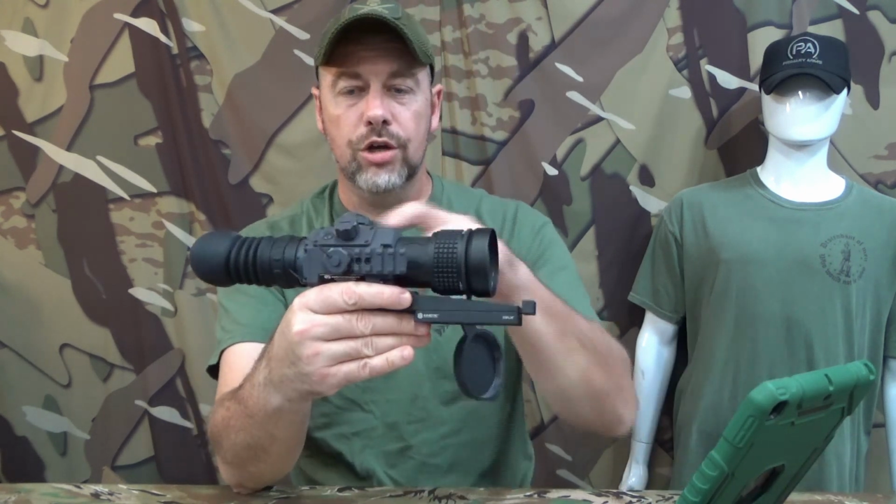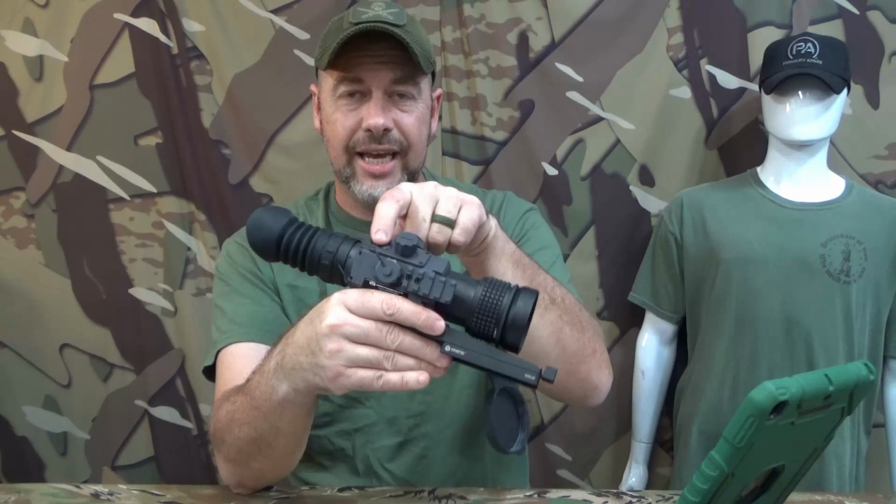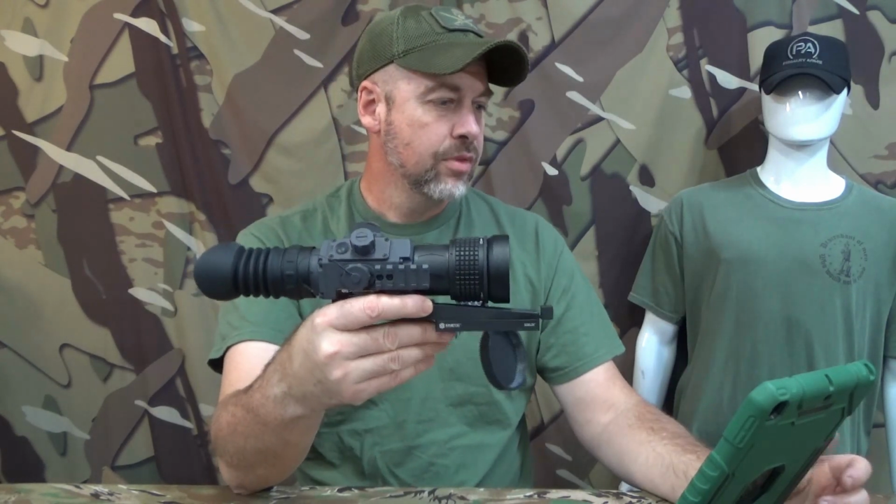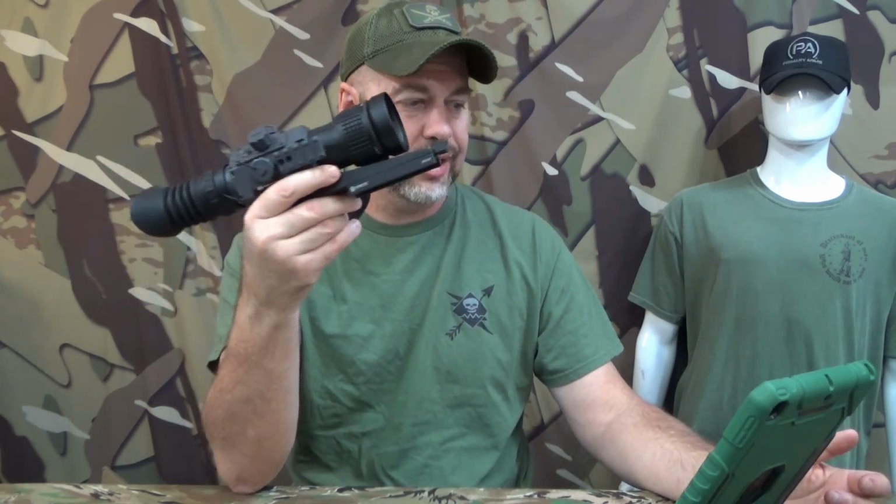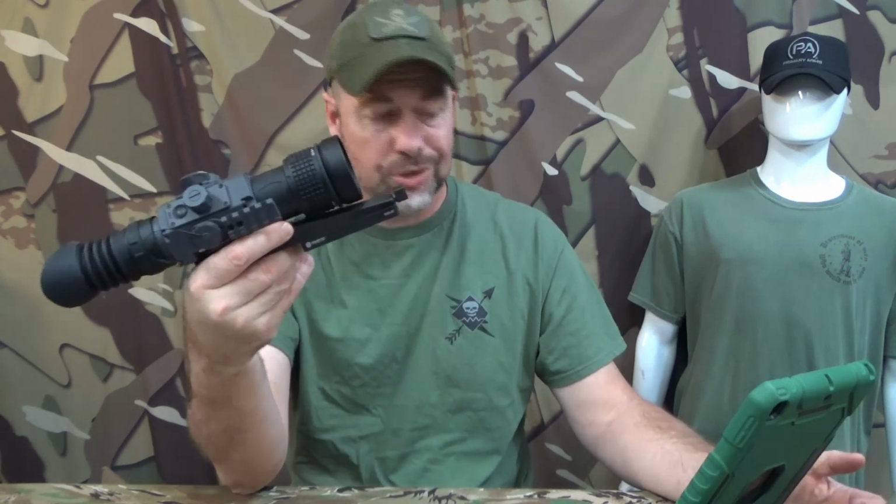This particular one also will record video and take still photos. You've got capability of a USB video stream, Wi-Fi video stream, Bluetooth hookup on it. Works with both Apple and Android devices. You've got a USB-C interface for connecting it to your computer and such.